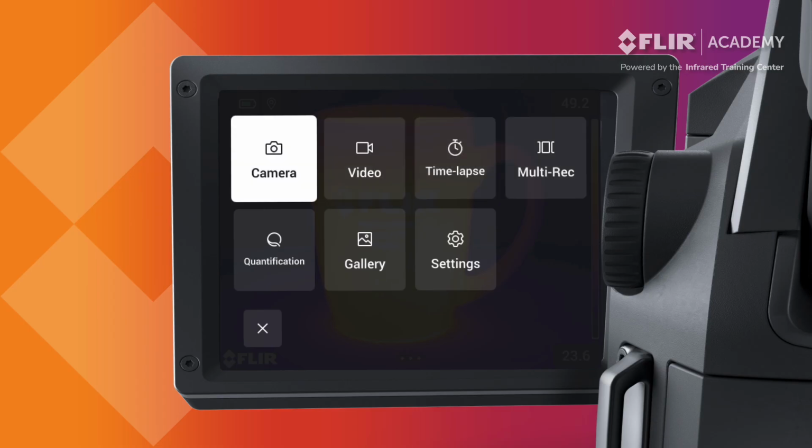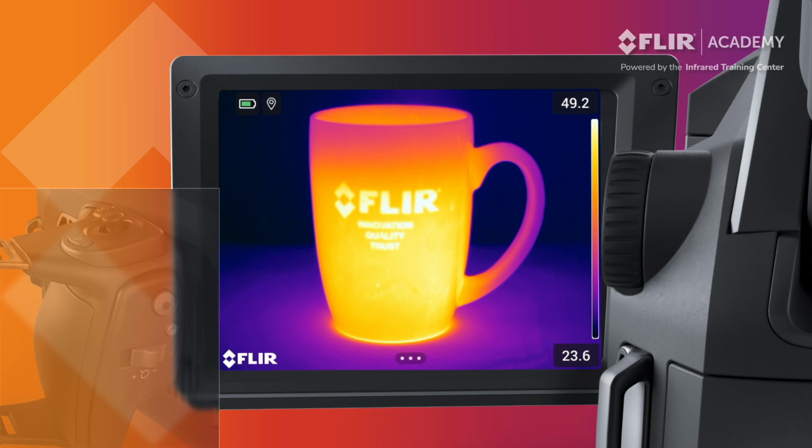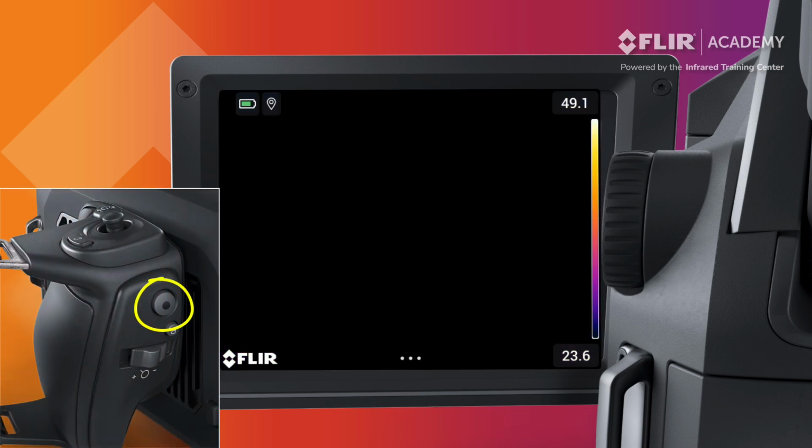To save a thermal image, select Camera, point the camera at your target, ensure you have proper focus, and press the Save button to capture an image.